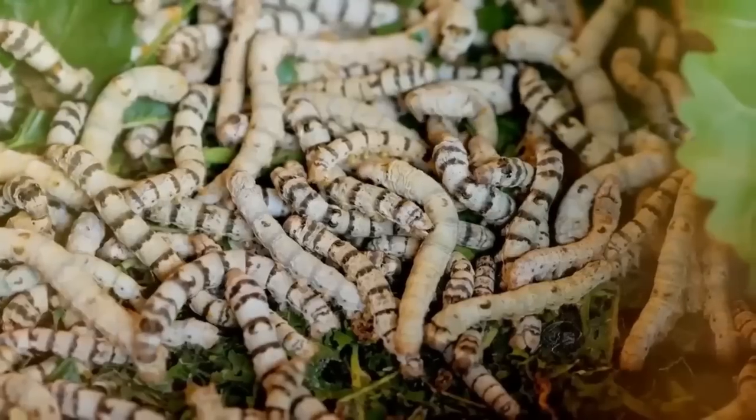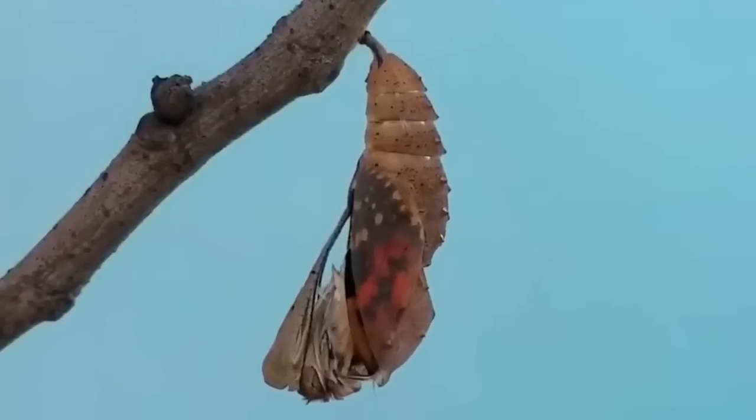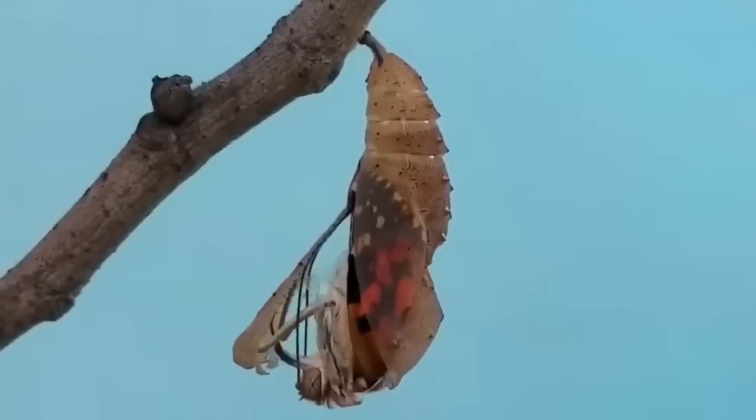When the video was uploaded, no one could tell what it was. A caterpillar? Or maybe some other insect? But it didn't look like anything anyone had seen before. Well, I did my research, and it turned out to be a thing called a case-bearing clothes moth. And this thing is just as weird as its name. They're named due to the silken case the larva weaves to protect itself while it's eating your carpet, and, well, I too would be weirded out if I ever saw one.